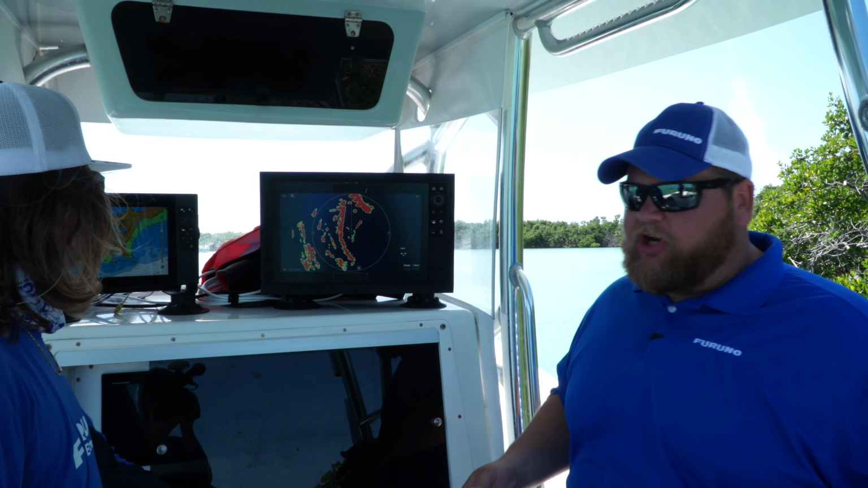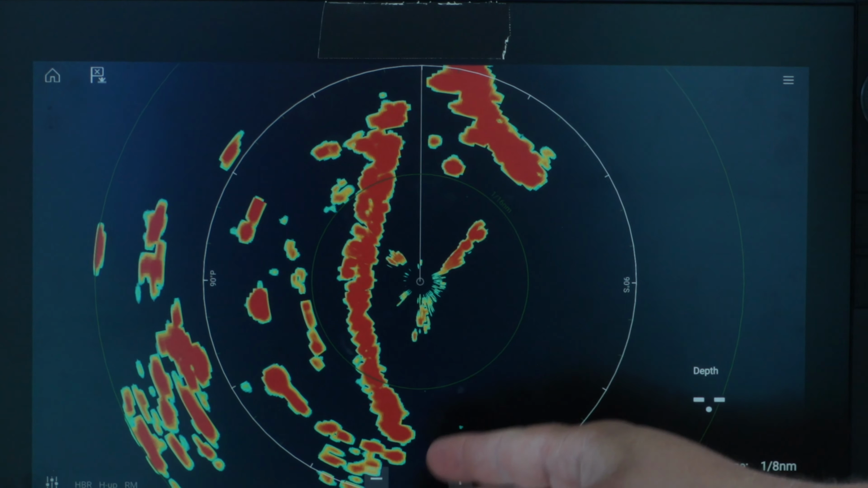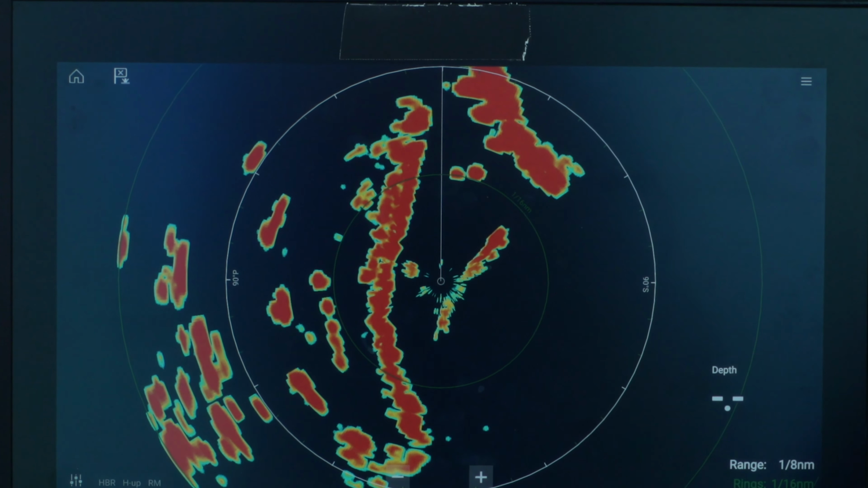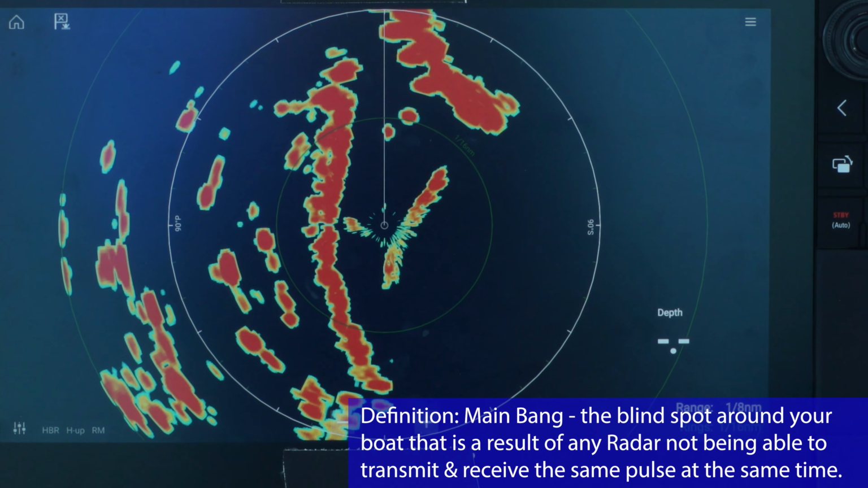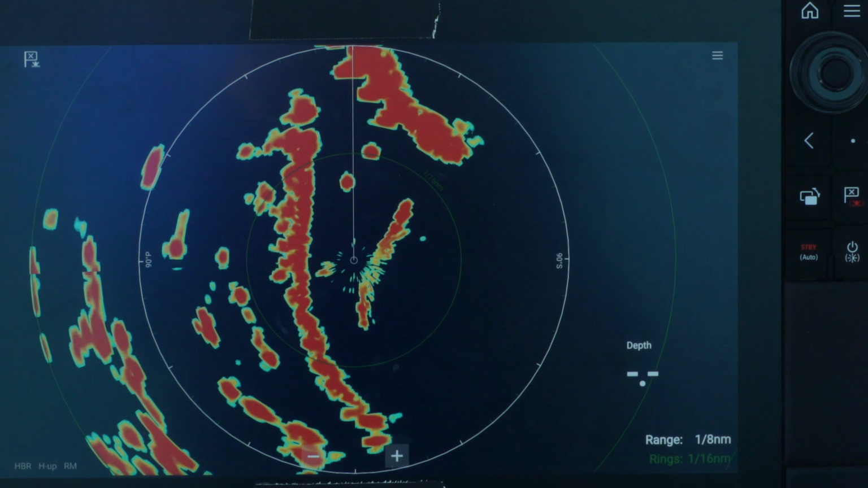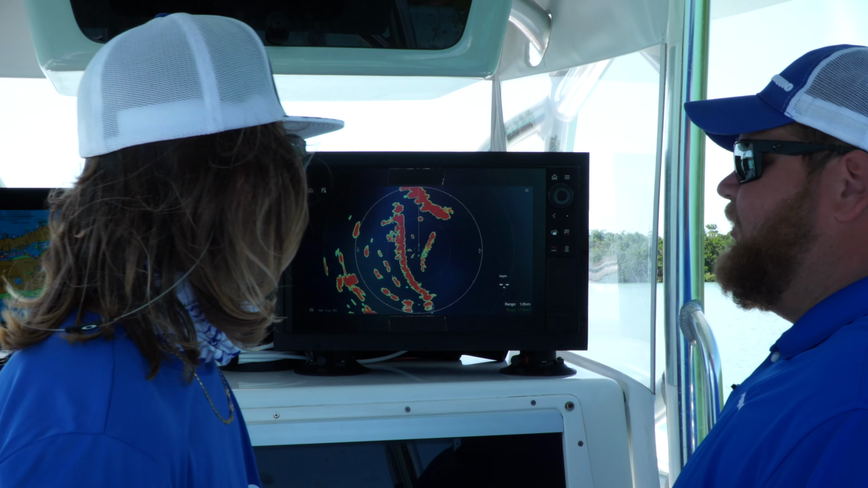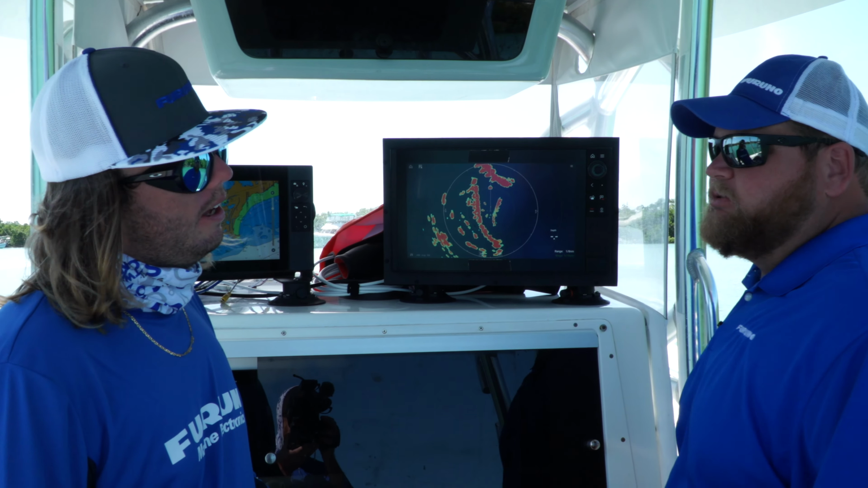We're going to zoom in on the screen and show you what we're seeing right now. We're seeing the left side of the creek here, and we're starting to pick up the right side of the creek here. But one thing we've got to point out is that this main bang area, this blind spot in the radar, is really evident now that we're up against these mangroves on the right-hand side. That's going to be a blind spot in your radar, and it looks to be about 1/32 of a mile. It's about 165 feet. So, Cam, if you knew you had about a 165-foot blind spot in your radar, is that something you feel comfortable navigating around with? Not at night. Definitely not.